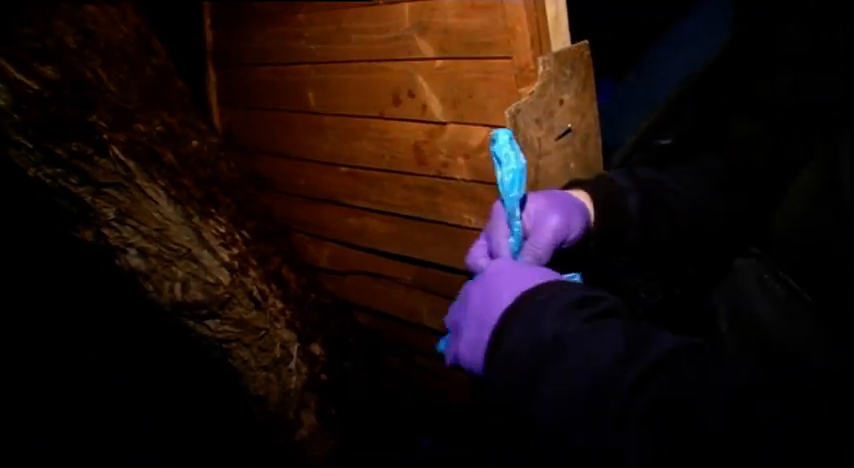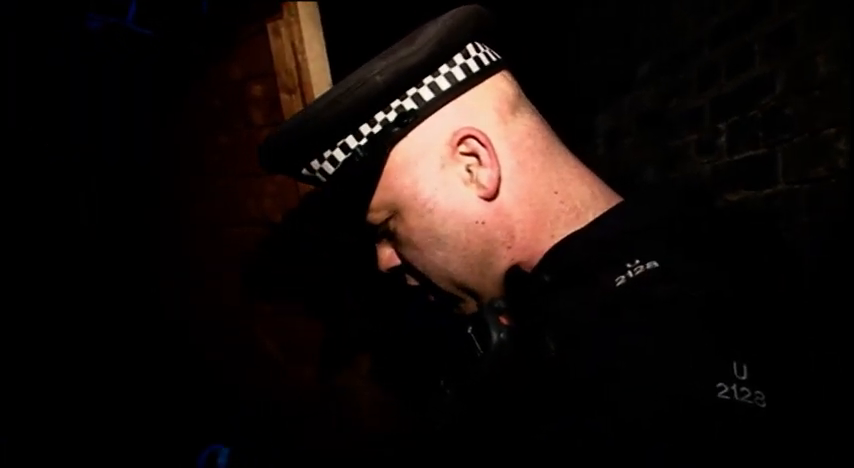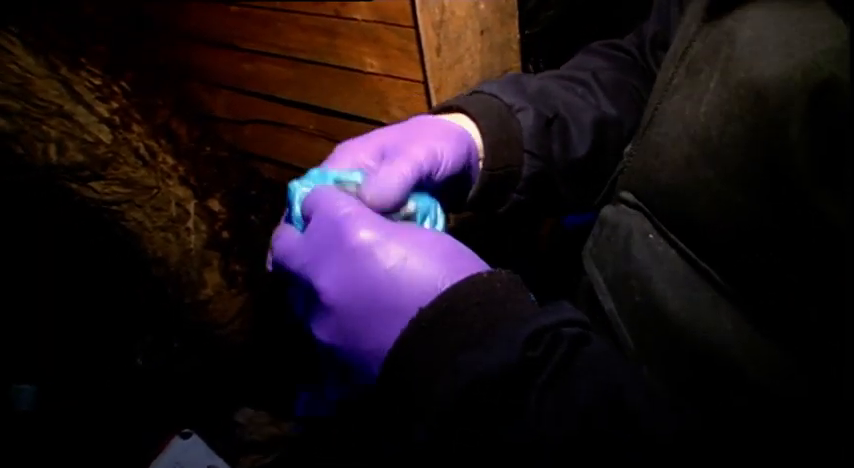He's now indicating on that bag there. Good boy! It's got some more. Another one. Well, I mean, what can you say? The dog again went straight through it. Oh, what's this? Yeah, it's like sticks of resin.